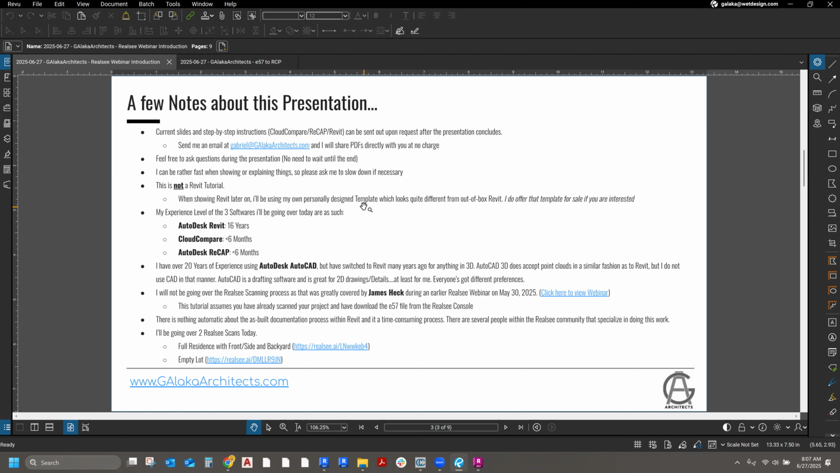My experience in the three software programs I'm going to be talking about today is as follows. When it comes to Revit, I've been using it since 2009, so every single iteration that's come out since then. That's about 16 years. However, with CloudCompare and Autodesk Recap, I'm fairly fresh because I entered the point cloud market about 6 months ago. So I have less than 6 months of experience in those two, but I know what to do in them to get what I need. And that's what I'm going to be showing you today.